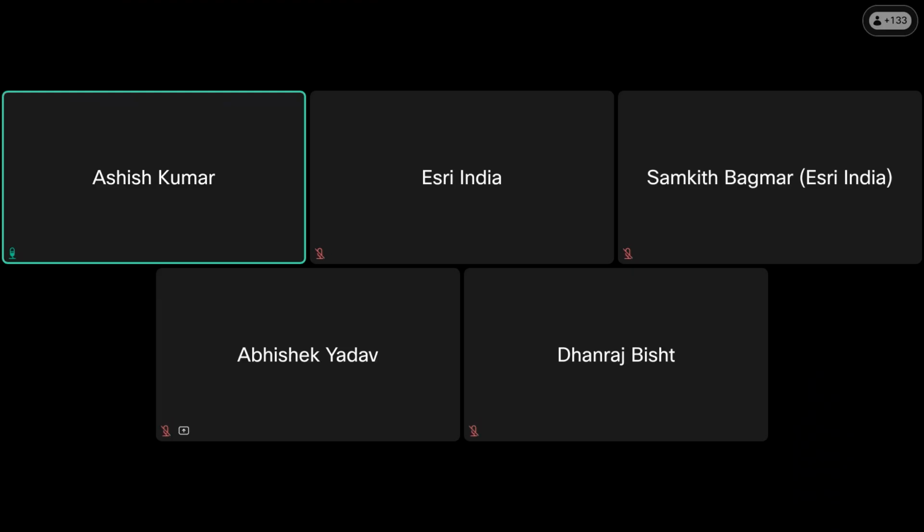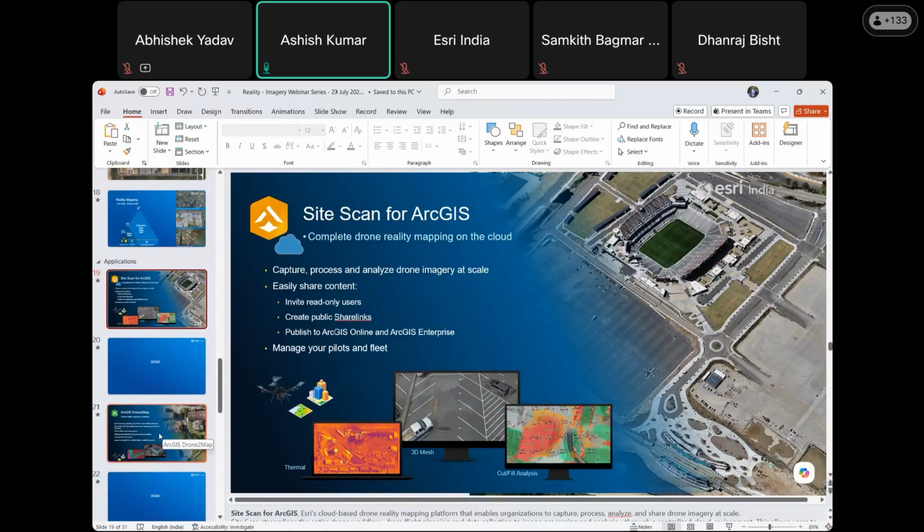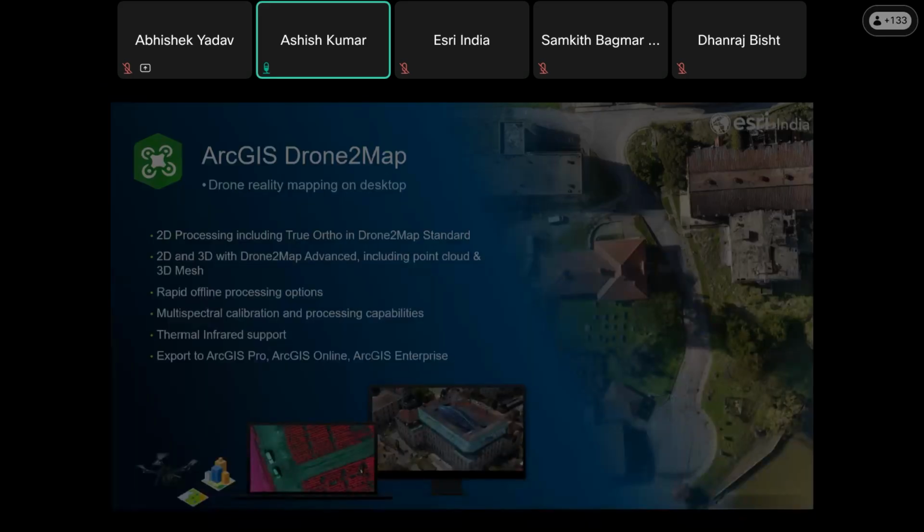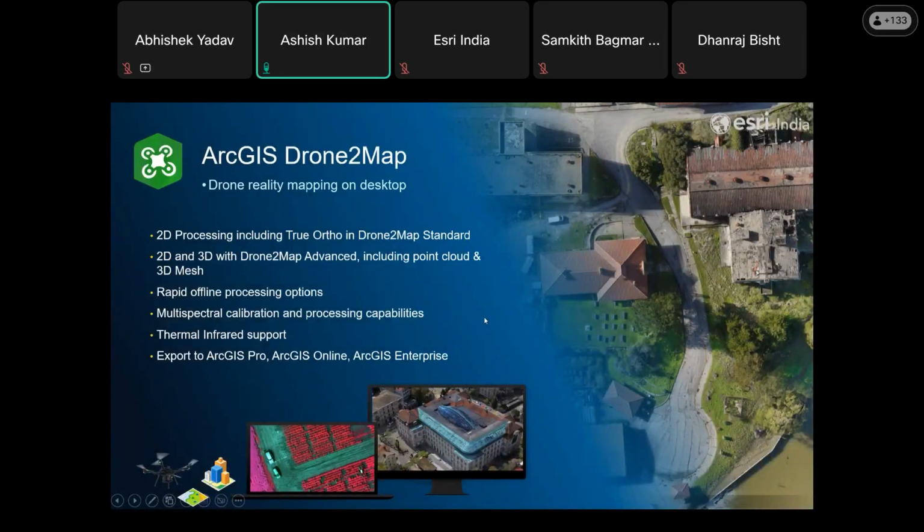Now I will take you to another application of ArcGIS Pro, which is Drone to Map. Drone to Map is another application which allows you to process 2D products such as true orthos, as well as 3D products for advanced processing like point clouds and 3D mesh.